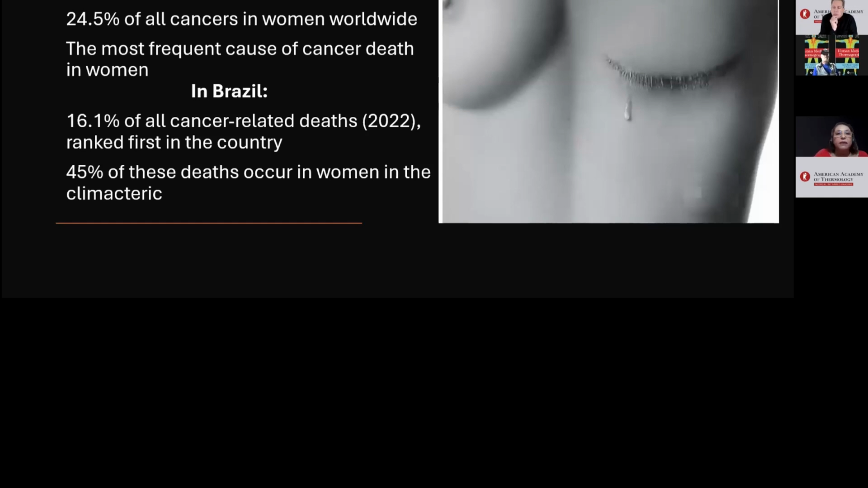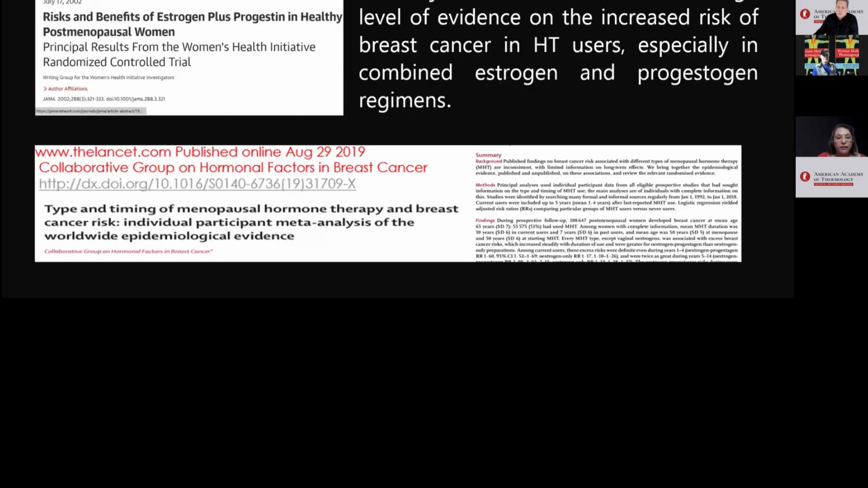Breast cancer and hormone therapy. Breast cancer is the most insidious and most frequent cause of cancer death in women worldwide. Although there is a lack of consensus on the subject, there are studies with a high level of evidence on the increased risk of breast cancer in HT users, especially in combined estrogen and progesterone regimes.